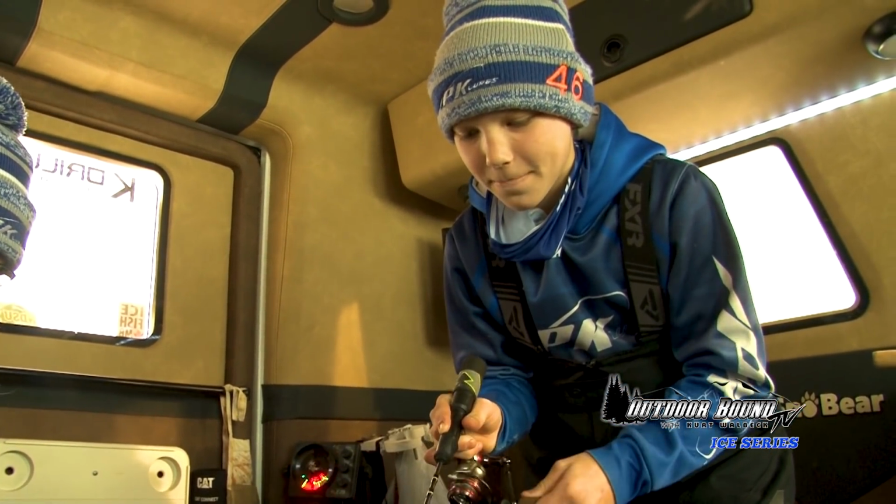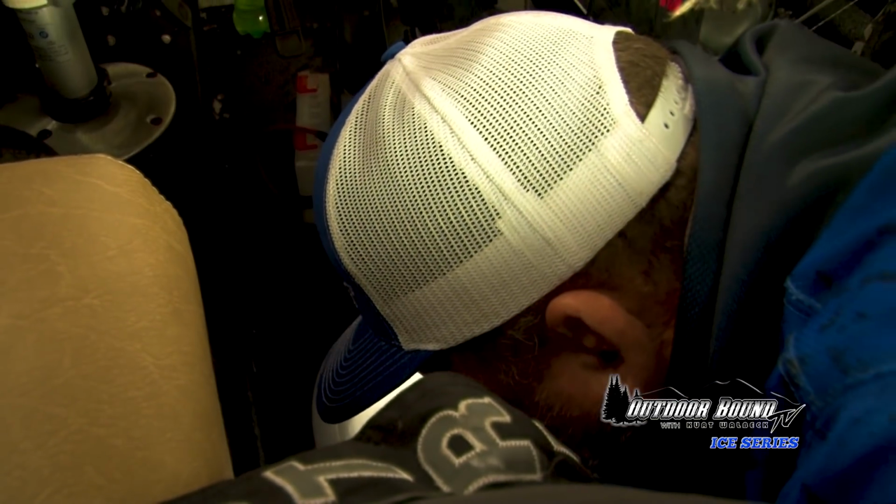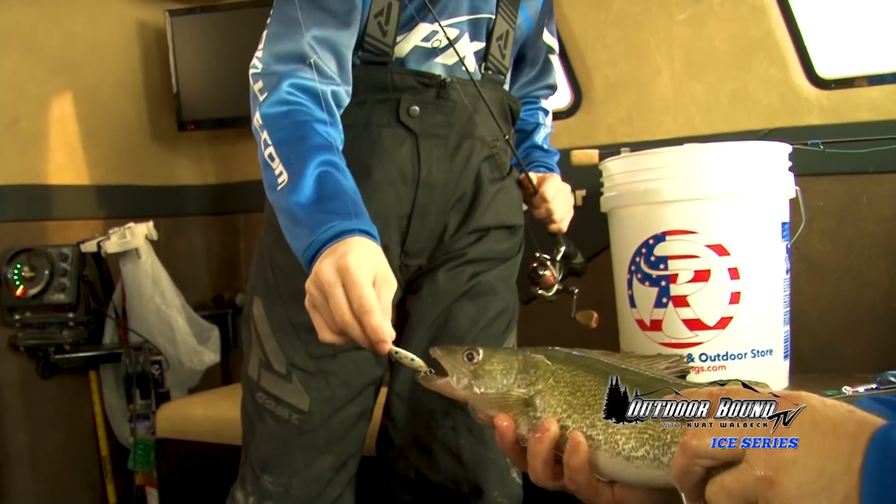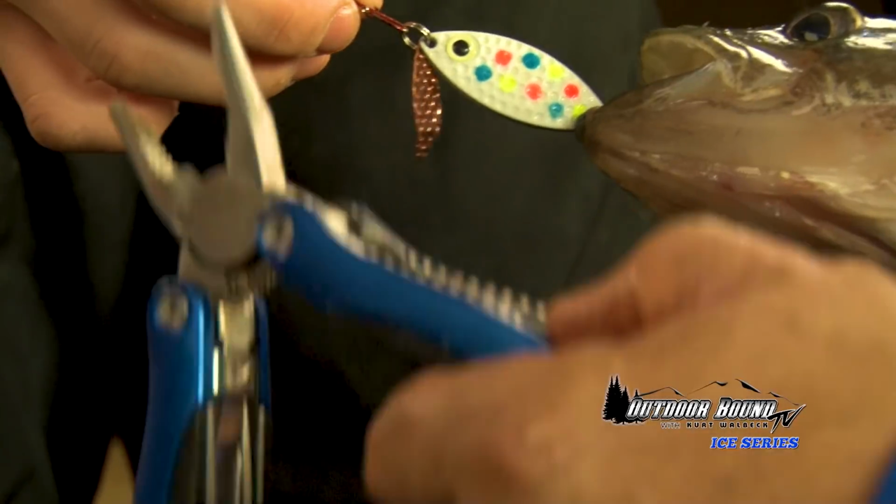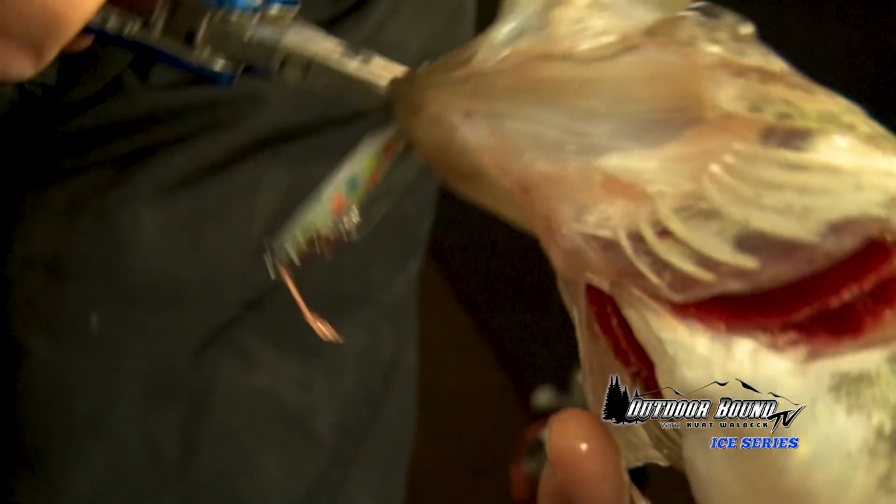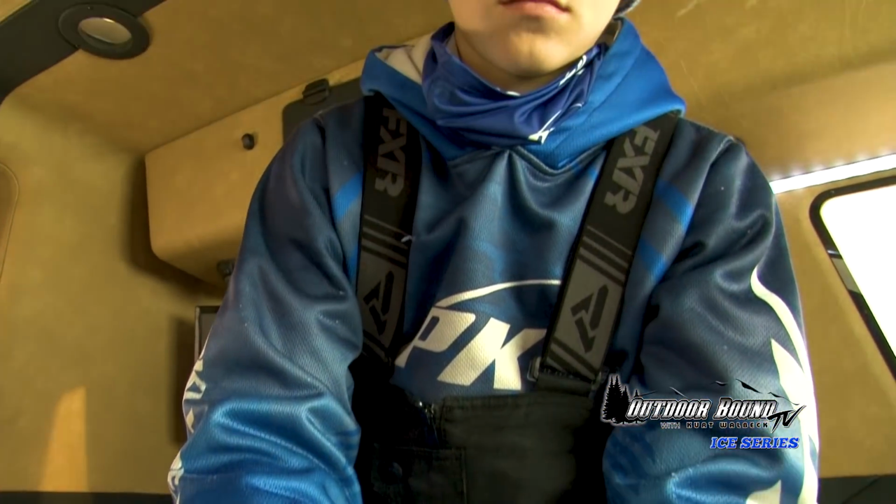Better fish? Mm-hmm. Better fish. Oh, nice one. Another good eater. Caught on the Wiggling blade. It's got the silver back and yeah, nice greenback. Nice fish.